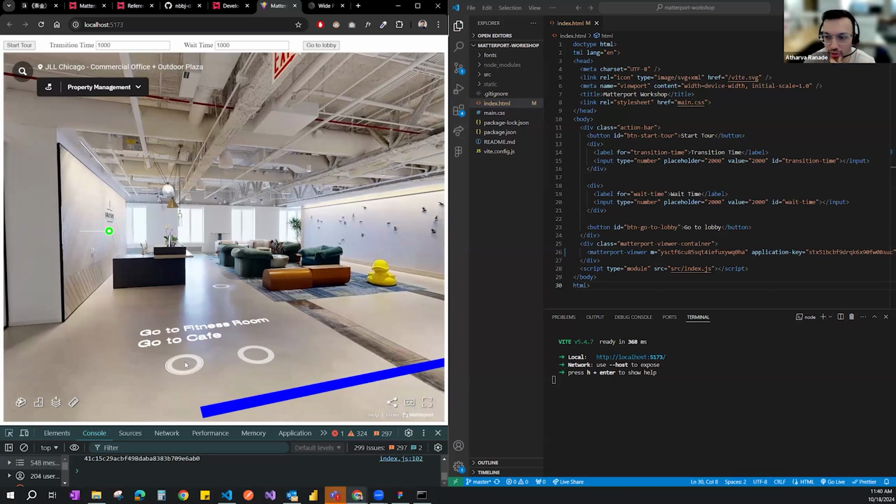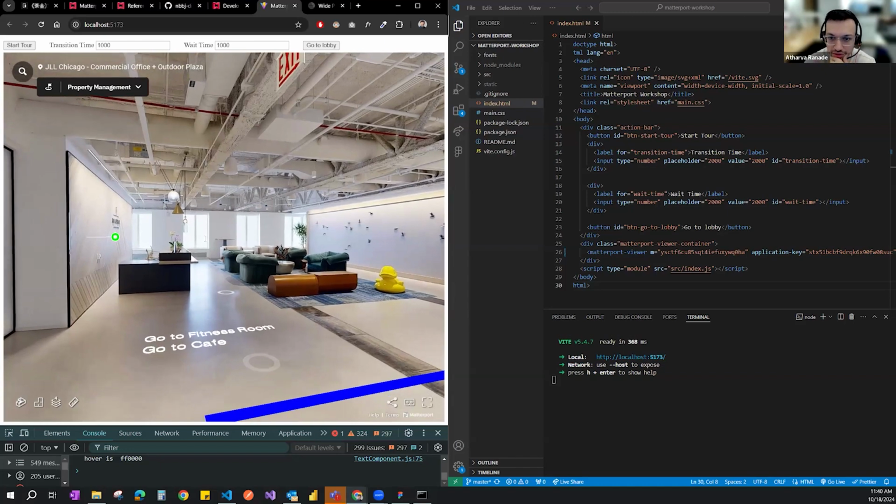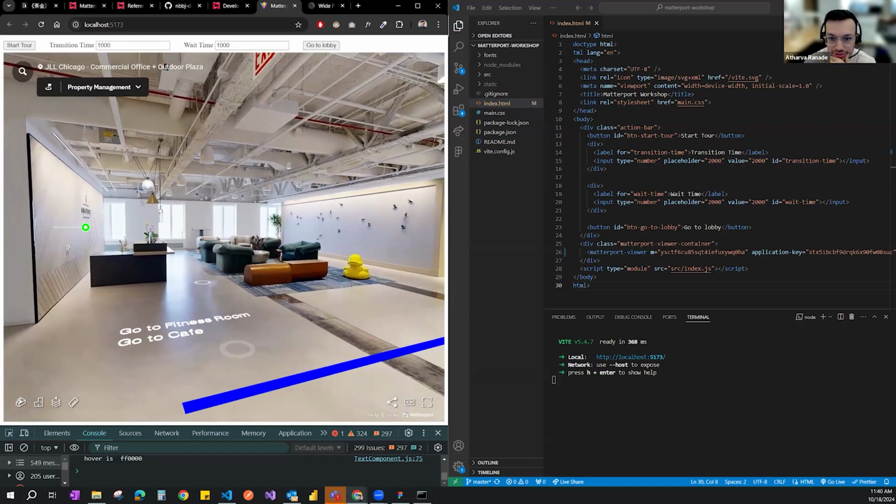So it's about how do you get information from Matterport, push it to the browser, and then how do you get information from the browser environment and push it back to the Matterport SDK. And that's how the interplay of data happens for this to function.